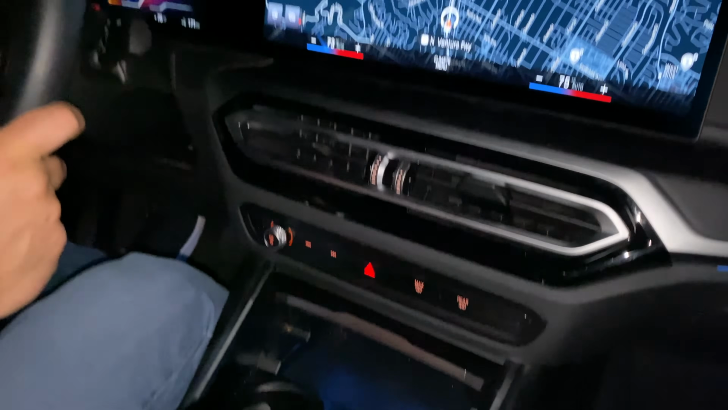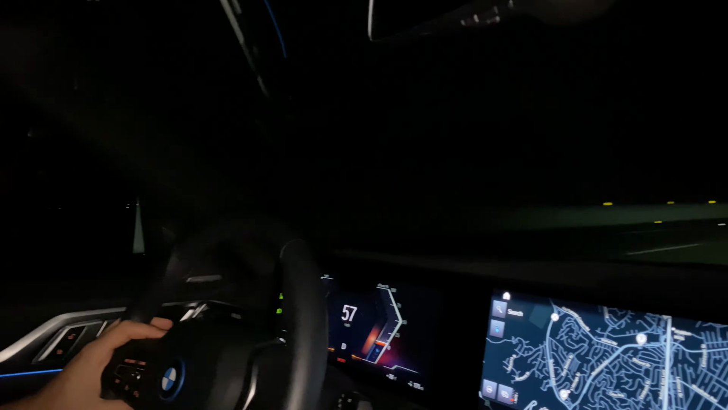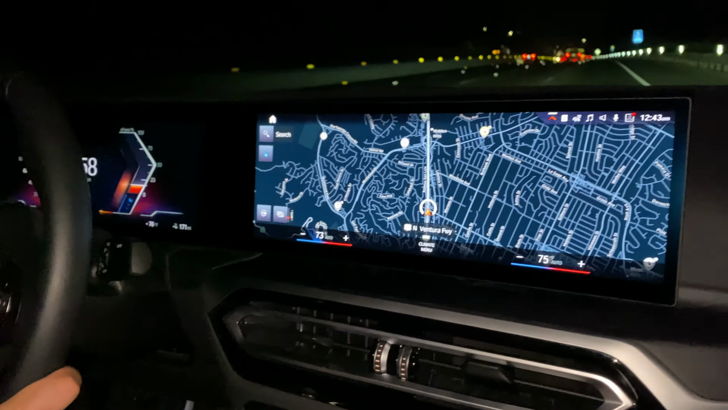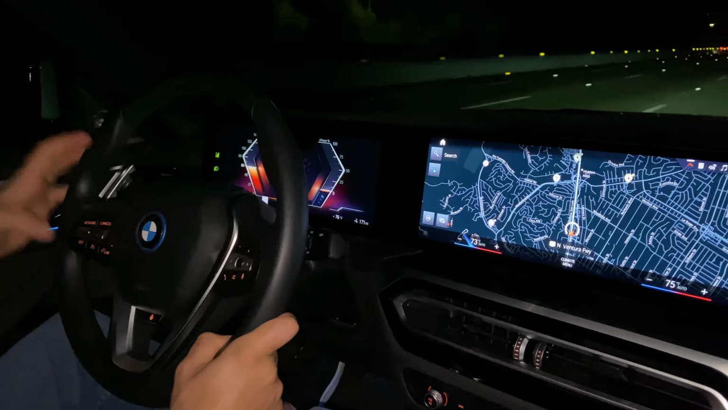And another quick thing I wanted to mention, this car drives like a car. Basically, you won't even notice that it's an EV, because there's not that EV feel in your head. Nobody's going to get any kind of motion sickness. This is the smoothest transition from, let's say, a regular car to an EV. And that's one thing I liked about this, and that's how it's actually different than, let's say, the Tesla Model 3.